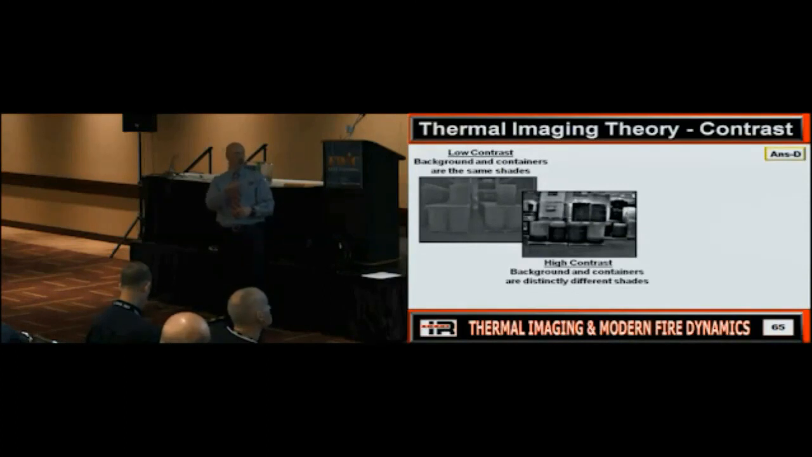This has been sitting in a climate-controlled warehouse. What is the temperature of everything in here? It's all the same. Camera can't see a difference. This is a non-climate-controlled warehouse where things can what? Heat and cool. Liquids will what? Cool faster than a solid.